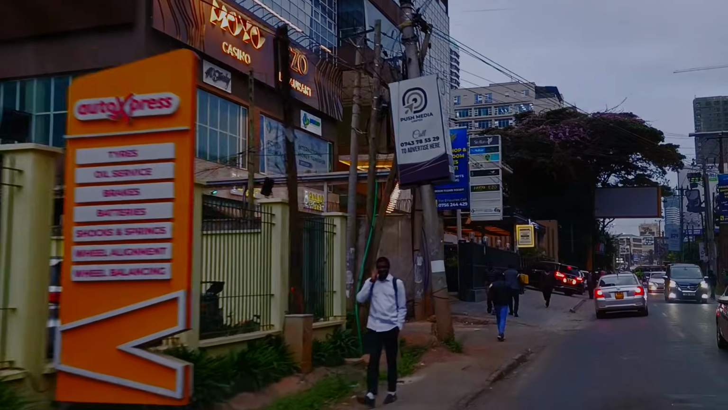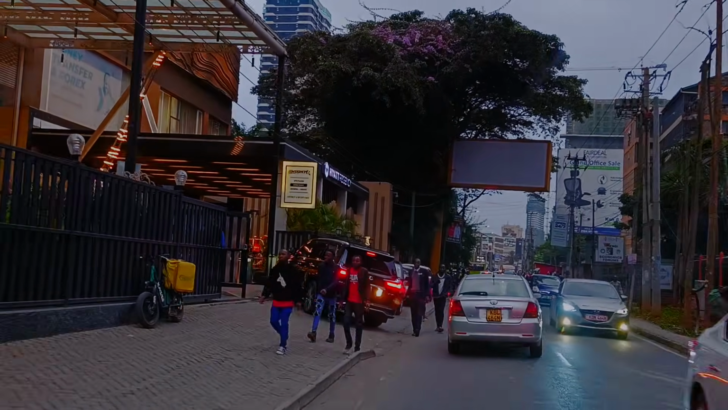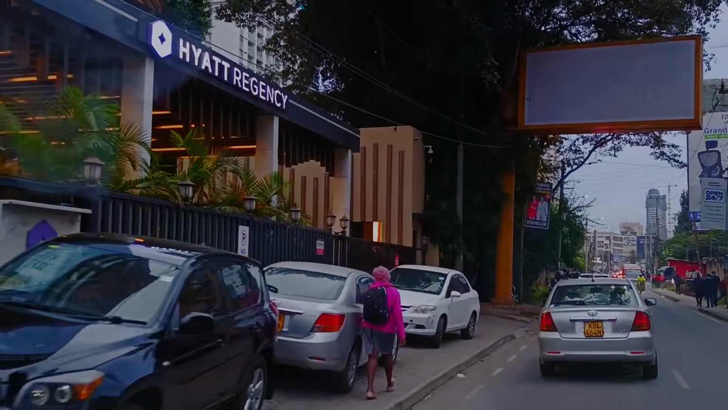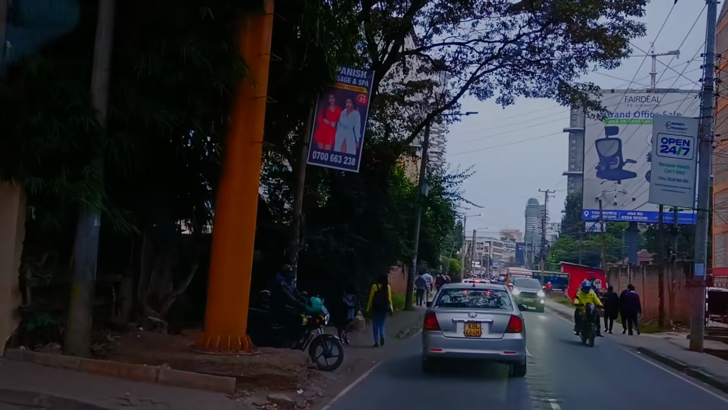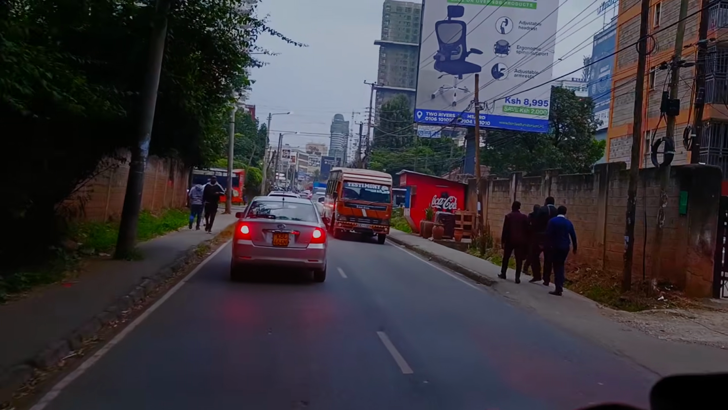Nairobi Westlands in the evening. Enjoy the ride with me, guys. To my left there you can see the Hyatt Regency Hotel, a posh hotel in Nairobi Westlands. Right now we are on 38 Muthithi Road,